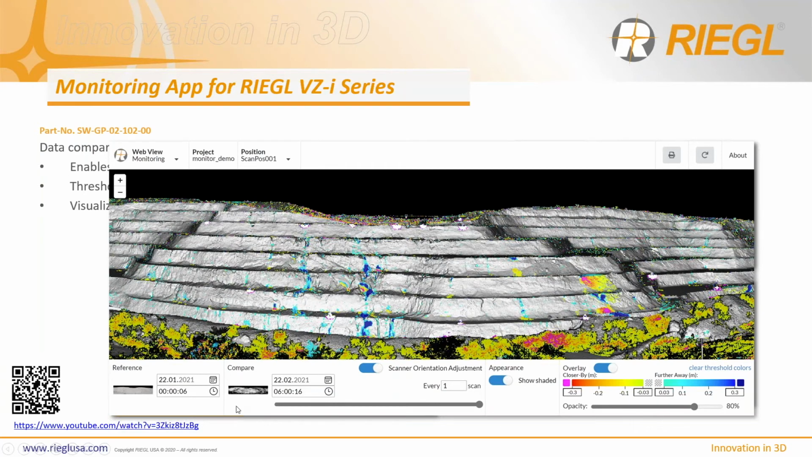Again, the scanner is completely programmable, so you can scan whenever you want, on any day, at any given time. And also the scanner orientation adjustment. This is something that we really haven't talked about yet. This is very, very important, right? At any kind of platform that you mount the system on in a mining environment, it's going to move. I don't care if you drill a 5 feet, 10 feet concrete pillar into the ground, it's going to move.